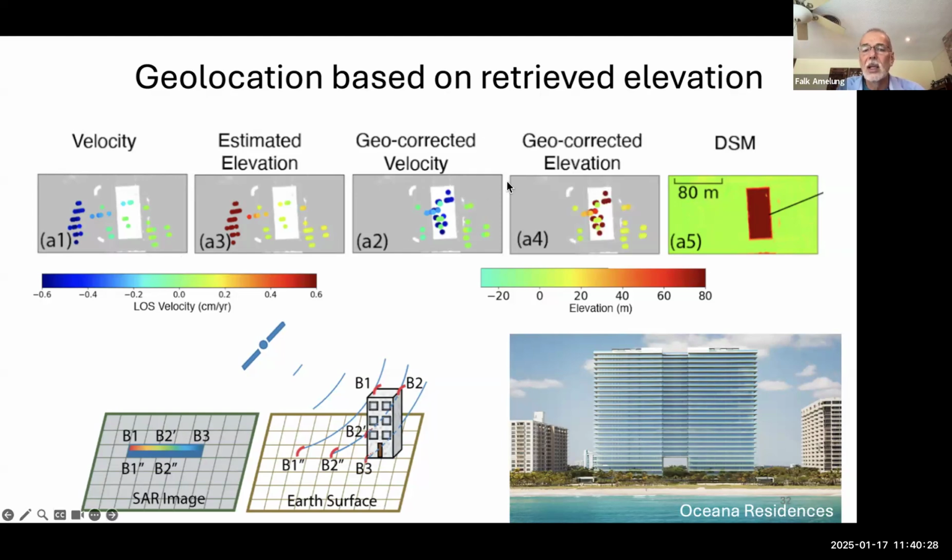So how does the geo-corrected elevation look? Some of those pixels, those which moved over here, are at 80 meters high, but we have a couple of others which are at 20 meters or something like that. And if you look at the structure, there is the opening over there.